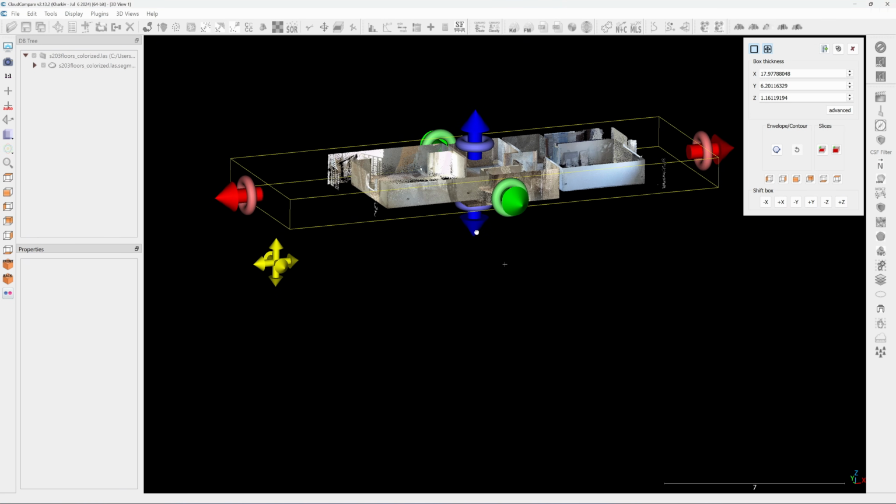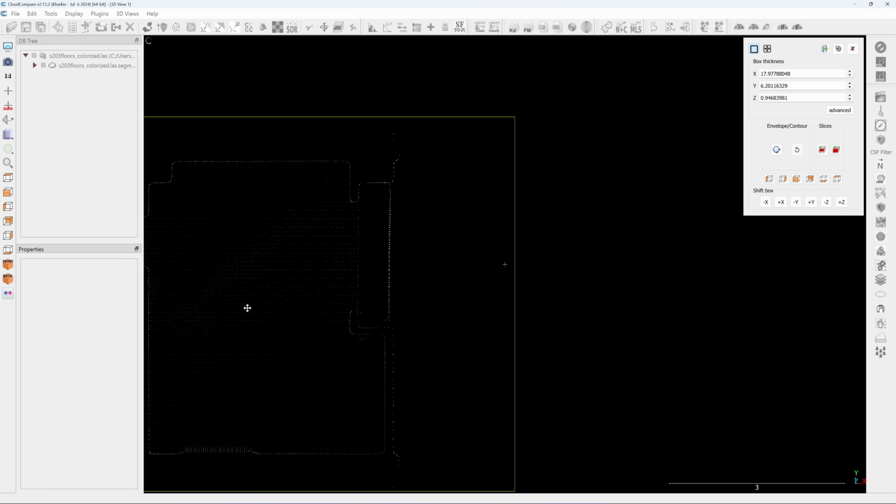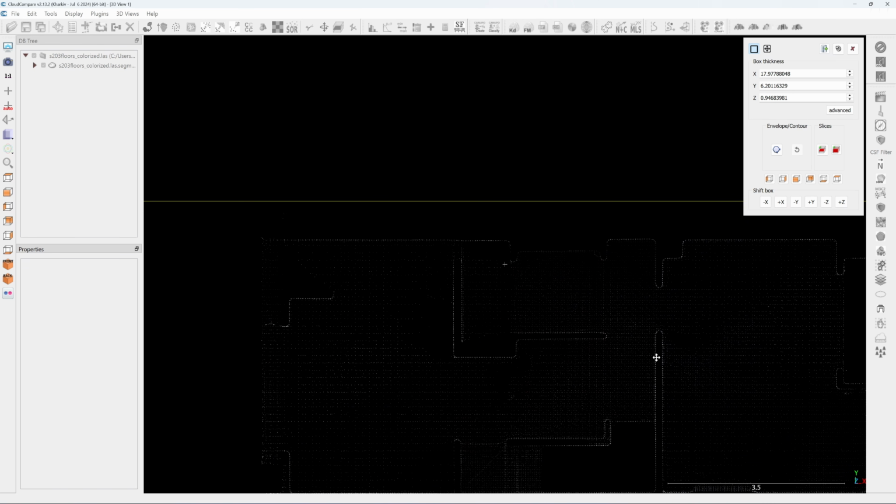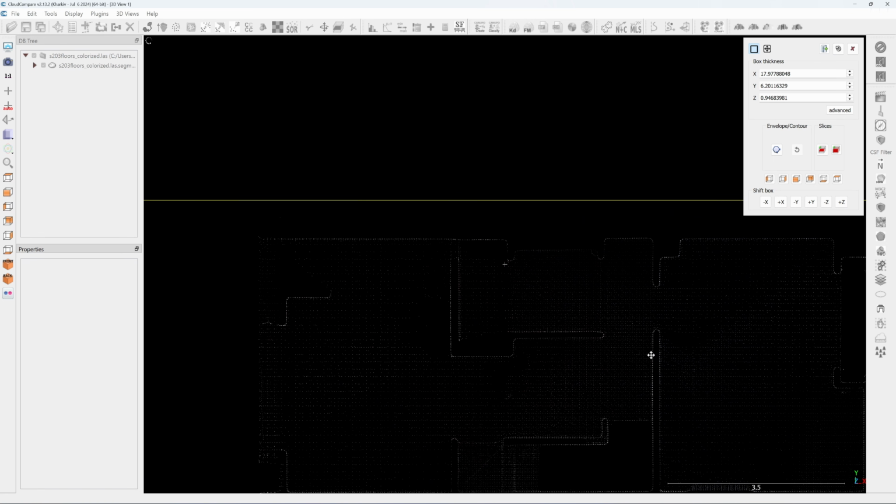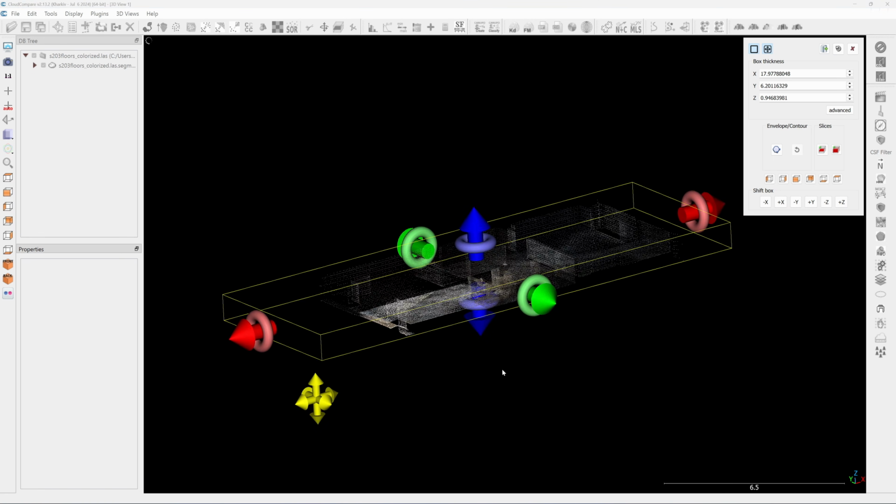Okay, let's move to the second floor. Yeah, parallels. No issue with the wall, not parallel. 90 degrees angle. Let's go to the first floor.